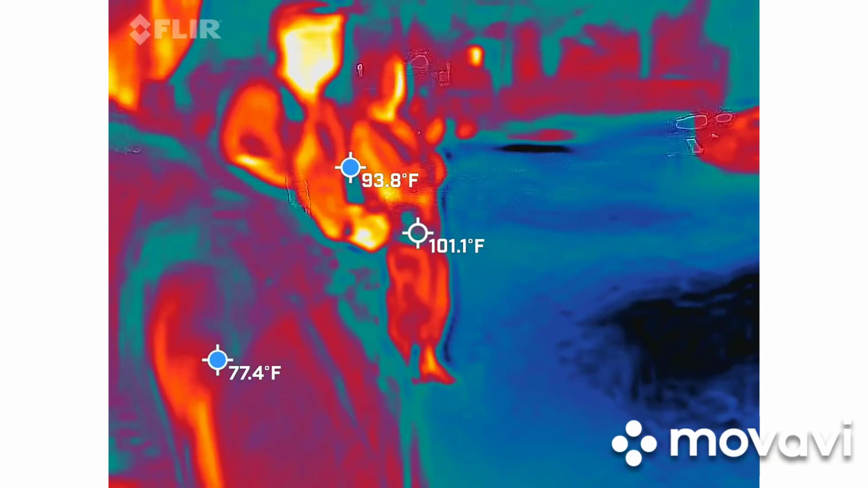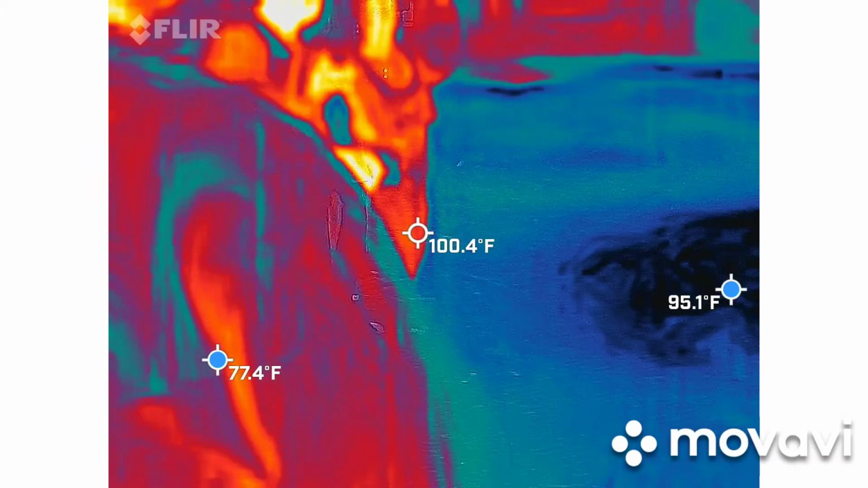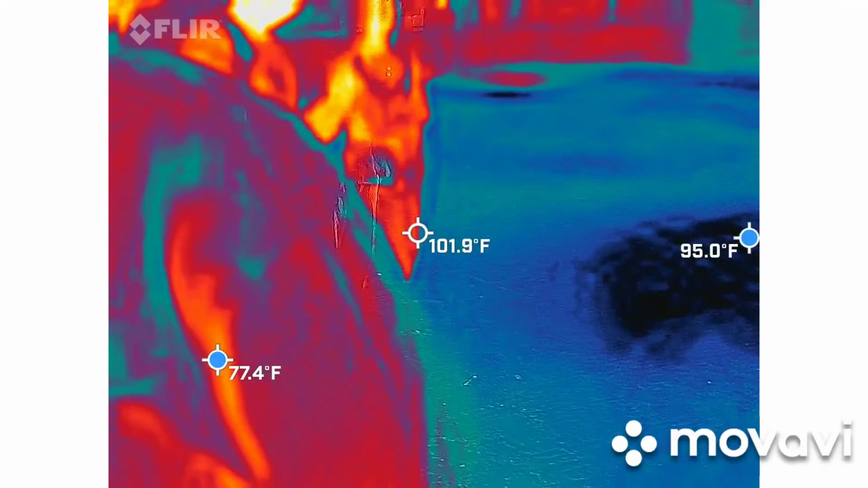By the way, just keep in mind, that's the only entrance and exit for vehicles. So as we're exploring this lot, just be mindful of vehicles coming in.